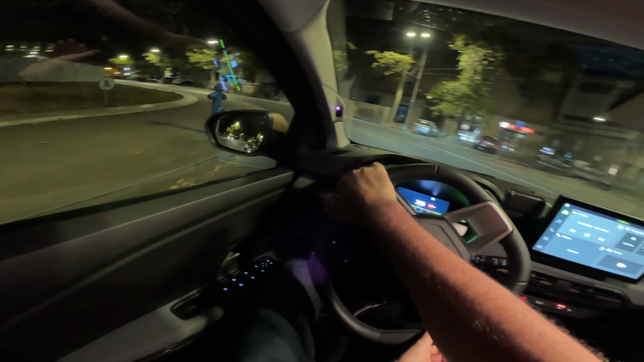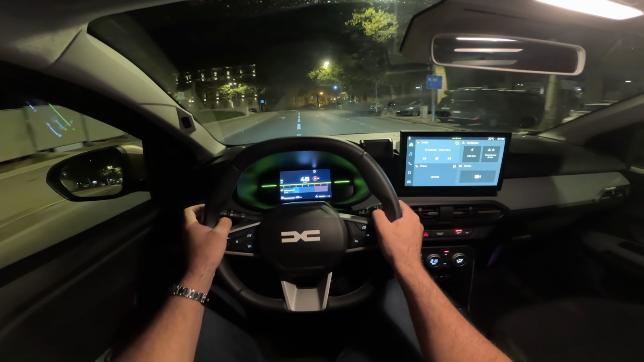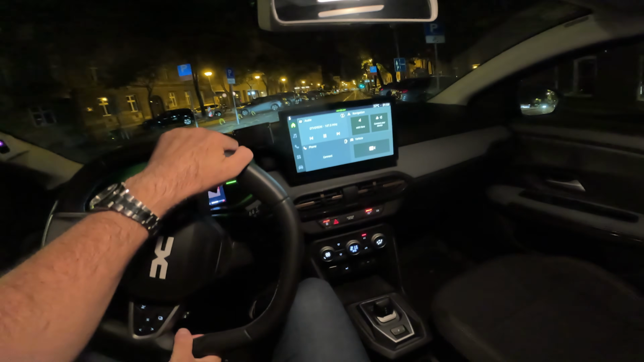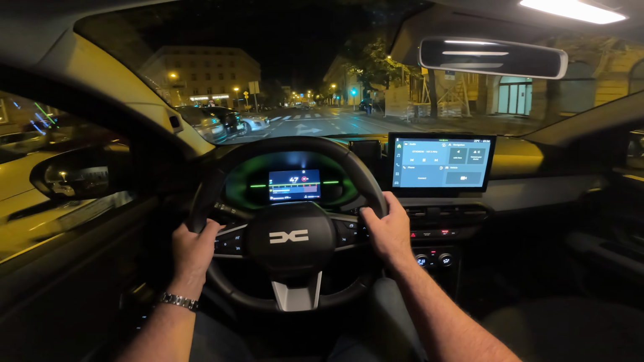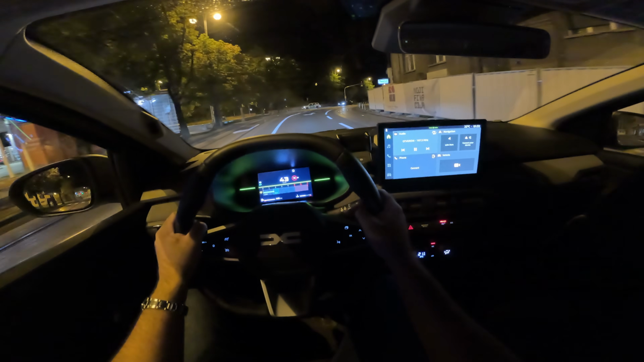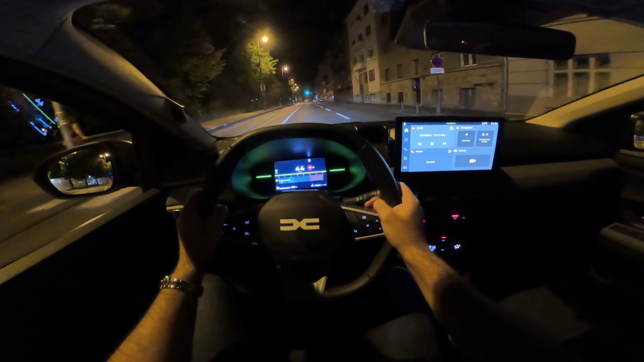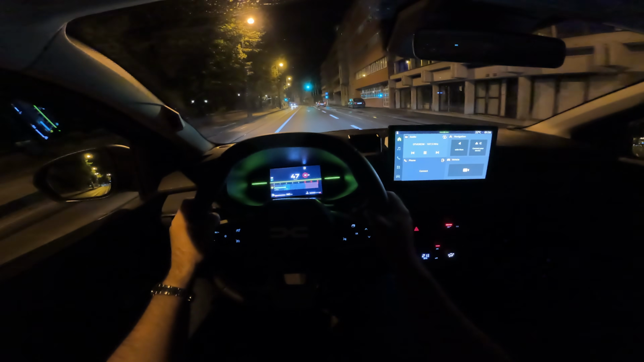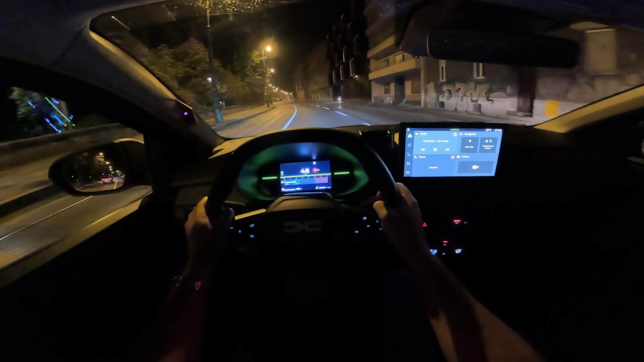And the lights, LED daytime running lights, and also LED main units. High beams are the halogen ones, and so are the fog lights. And there are no ambient lights, of course. On this model, it's all about value for money. So this is probably something that an average buyer doesn't care about when speccing this car. So it's more about what this car can offer you for the amount of money that you're willing to spend.